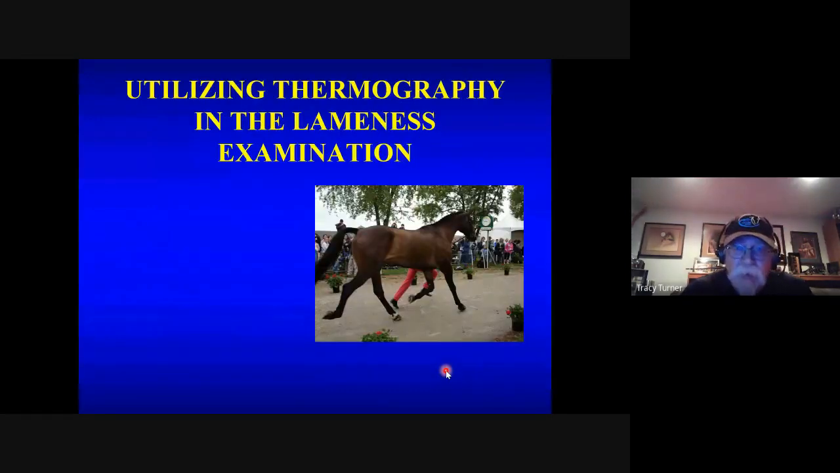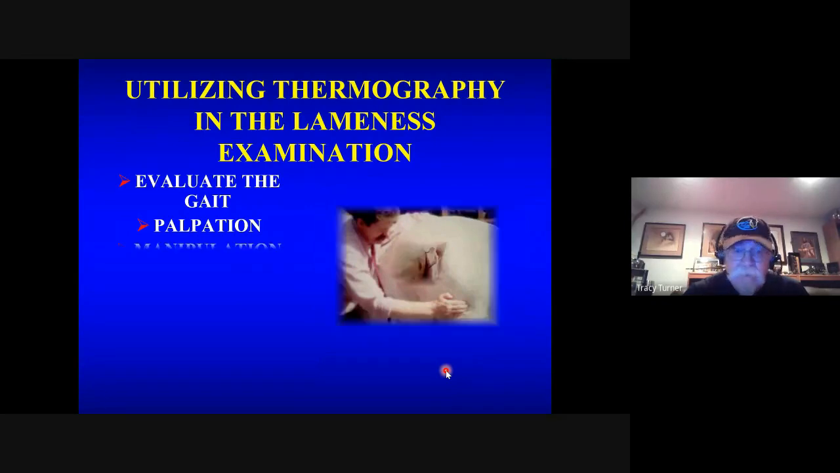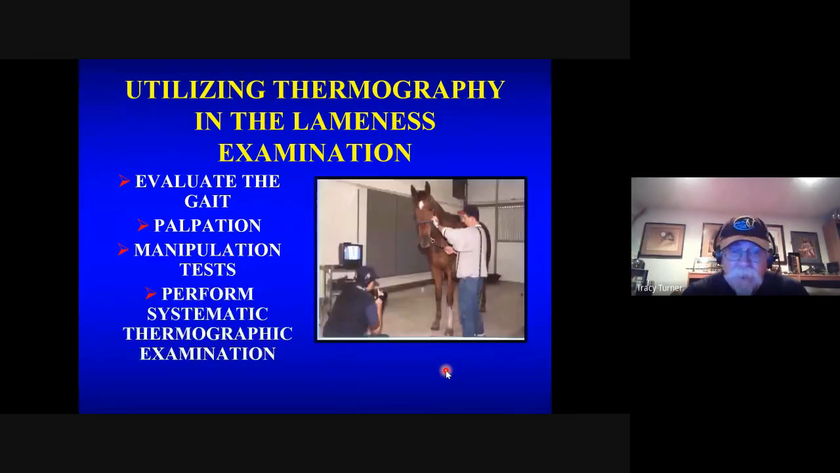So how do we use thermography in the lameness examination? One, you're going to go through an evaluation of the gait, go through your palpation, go through manipulation tests, and then I'm going to perform a systematic thermographic examination. So why do I go through all these things first? Because I'm trying to pick out the abnormality. I'm trying to disturb the inflammation, if you will, so it makes it easier to see.